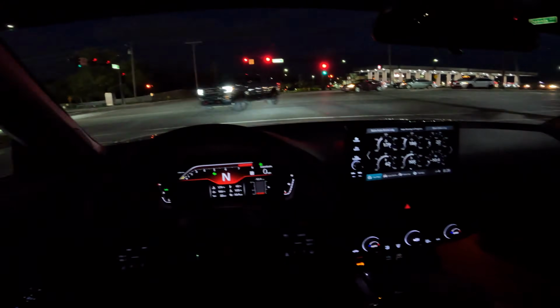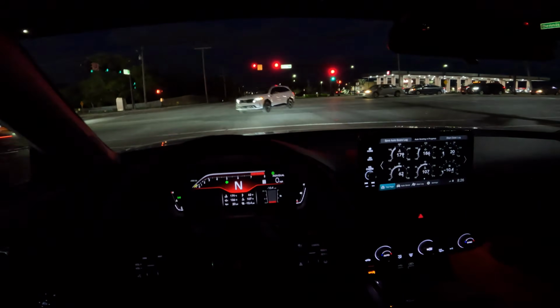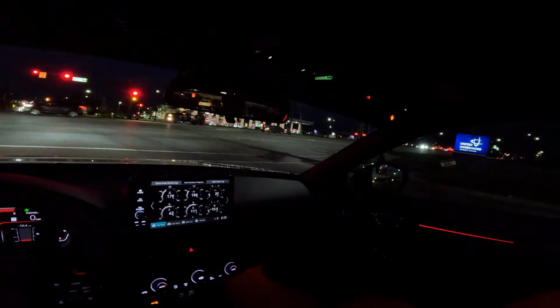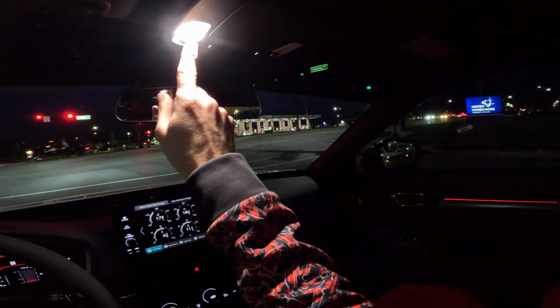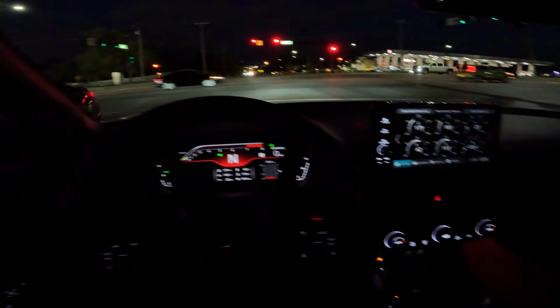Don't worry, my blinkers are fine. I upgraded them with AUXITO's rear blinker, reverse lights, and the, I wouldn't call it the dome light, but it goes in the trunk area, because these are already LED. So, nice amount of lighting in here. It's just a beautiful place to be at nighttime, guys.